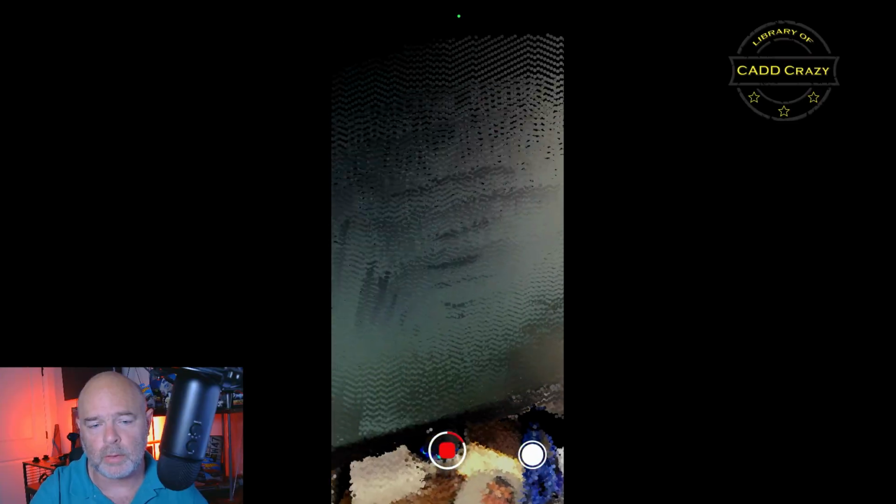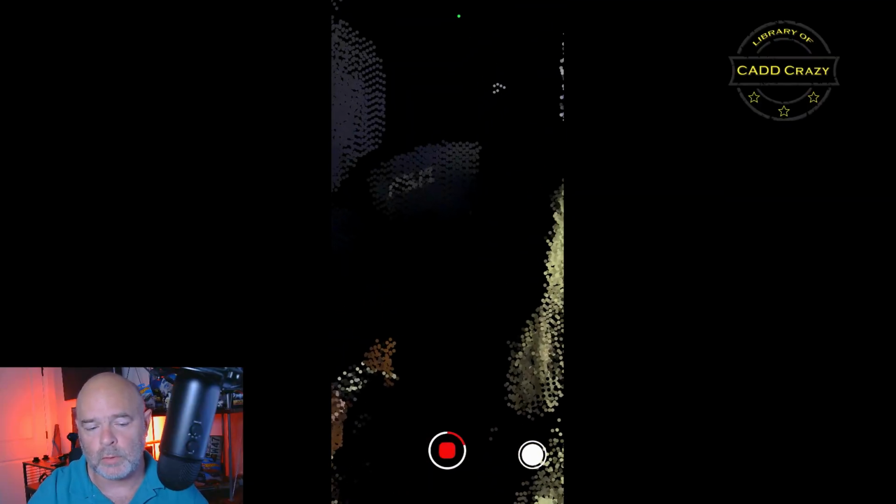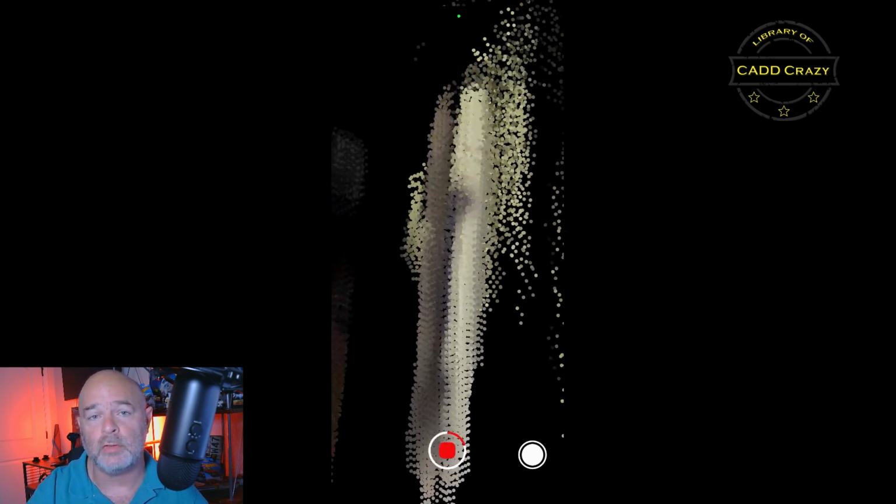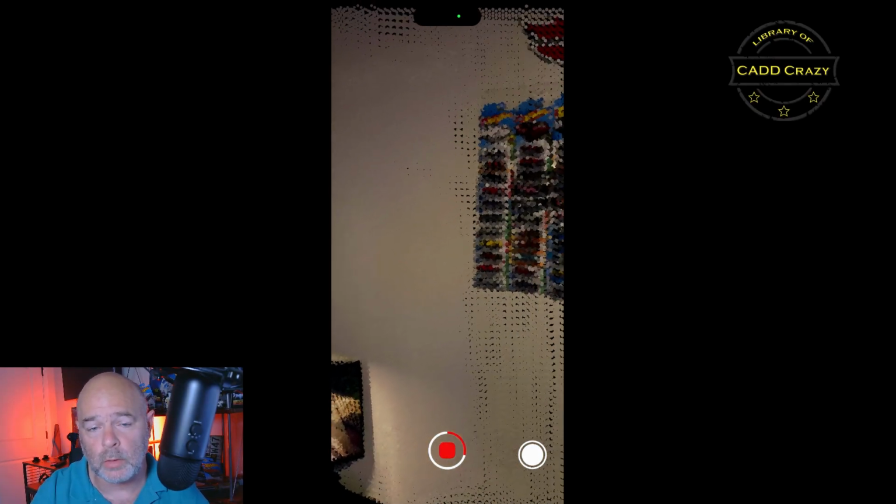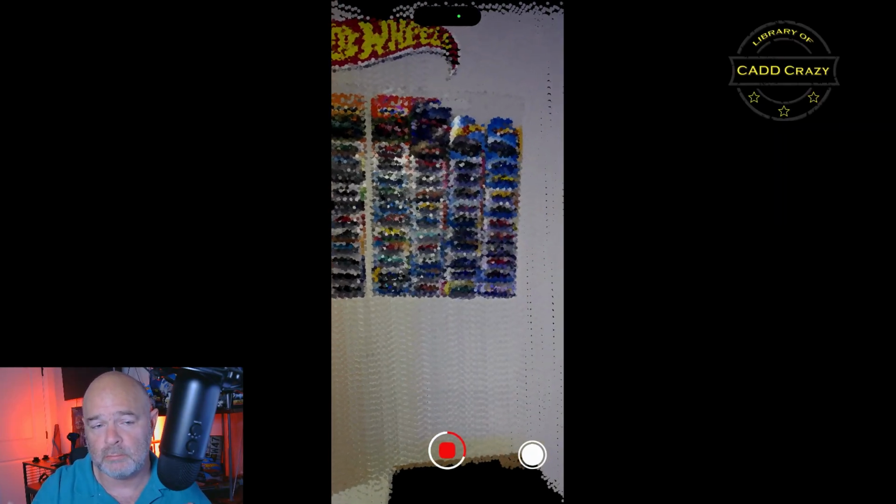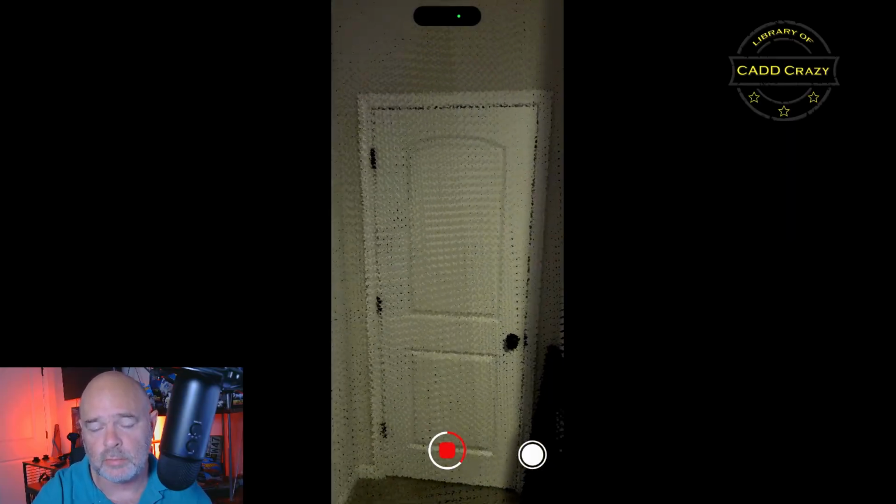Now, the progress bar down at the bottom shows you how long of a scan you have. Once it hits red, it's going to stop scanning and allow you to restart. So we're going to pass across the room. Now you can see that I have a whole bunch of Hot Wheels on the wall. It's not grabbing those really well, just because, again, this is not a terrestrial scanner. So you just pass it across the room until you get the data that you need.